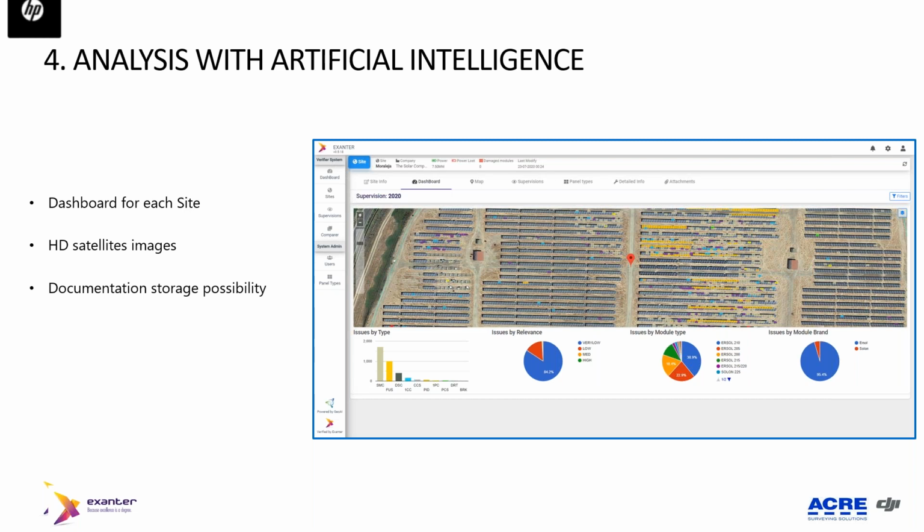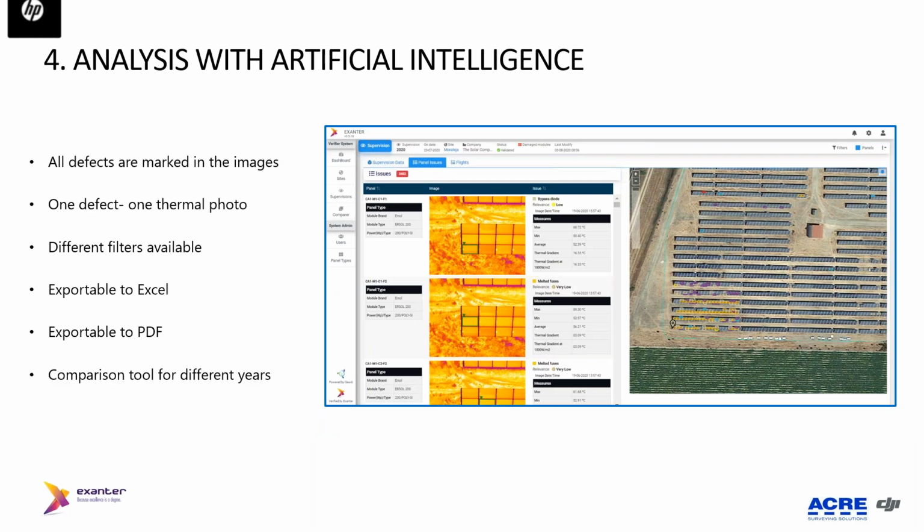Only with that, they have the satellite image that we can see with good definition, where the defects are, and where they can do the action. Of course, they can also have other documentation for maintenance that is interesting, and the results are presented marked on this satellite image, as you can see in the slide.